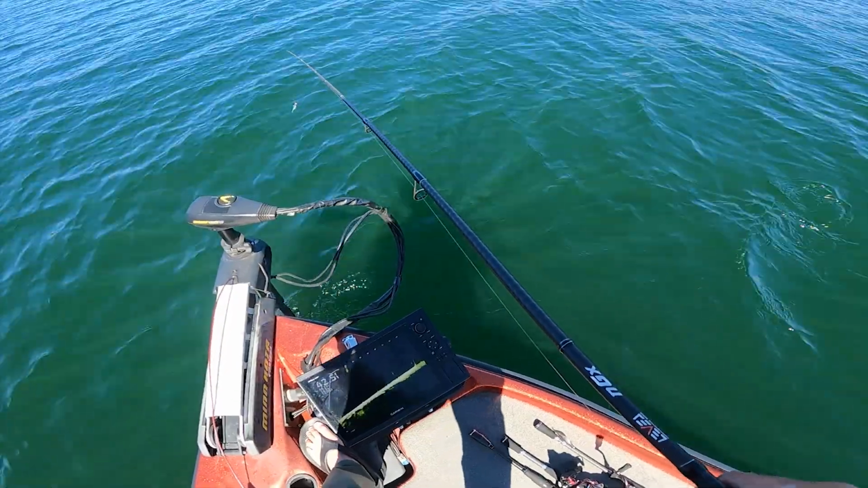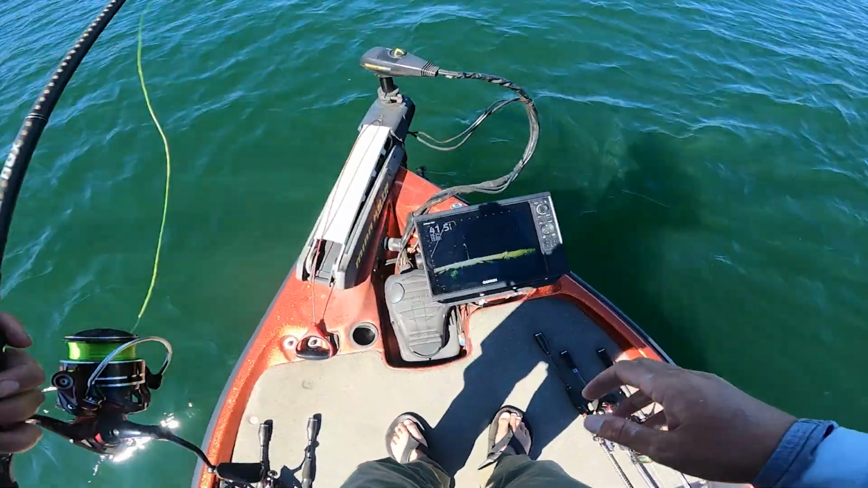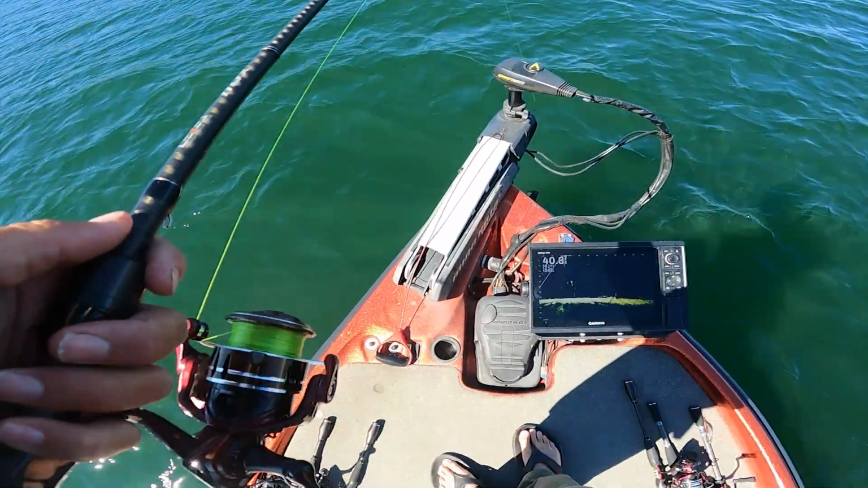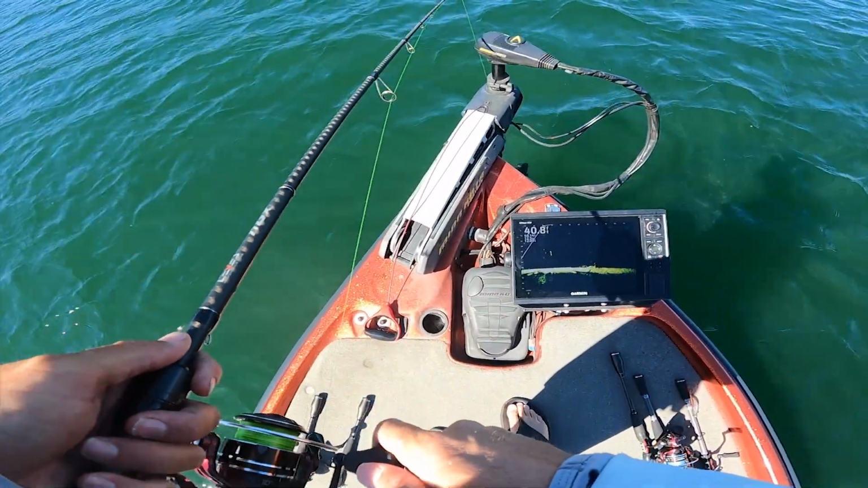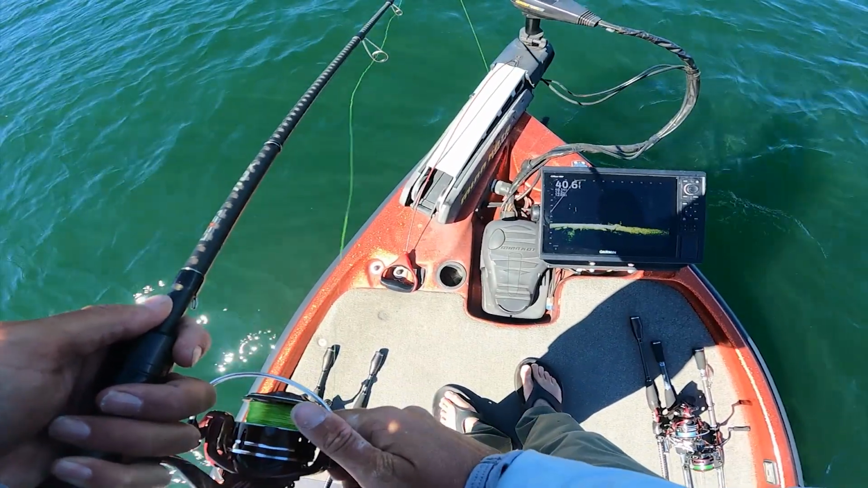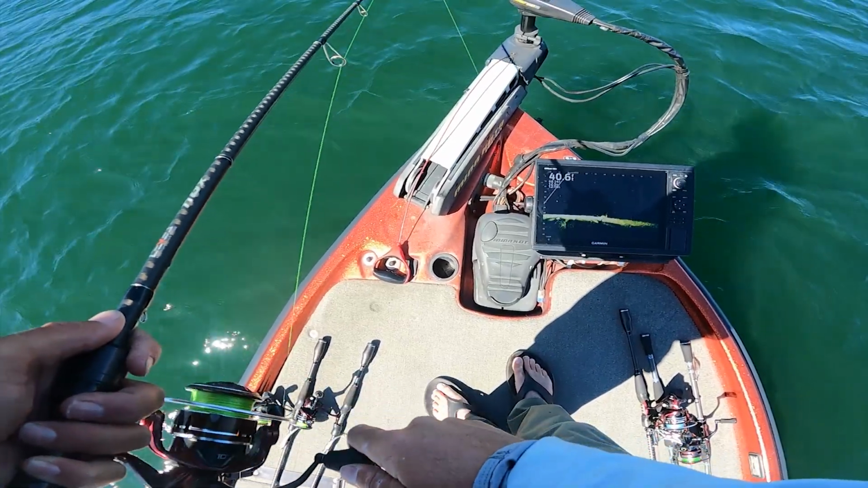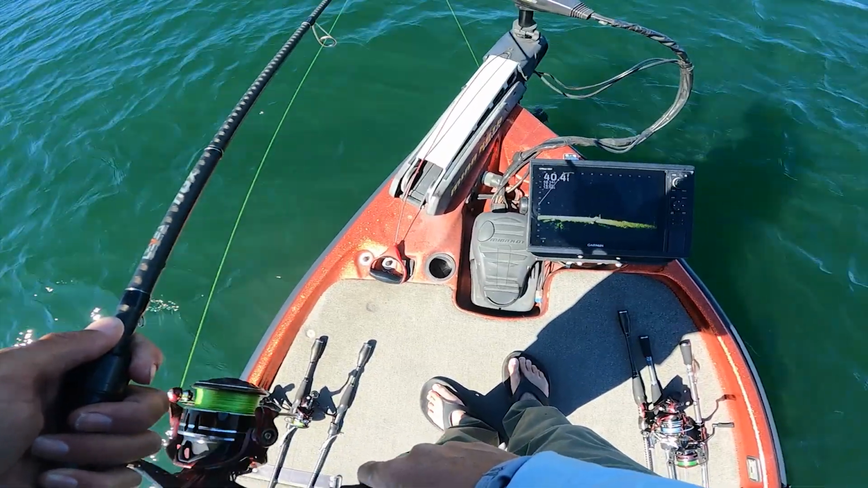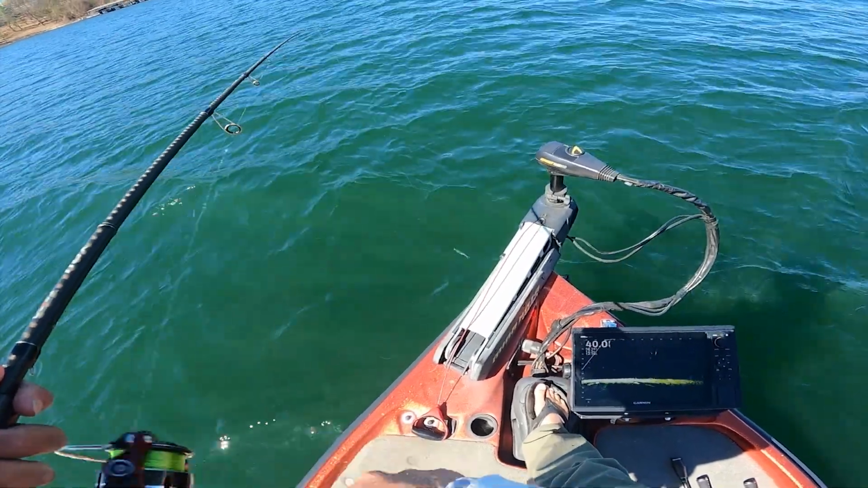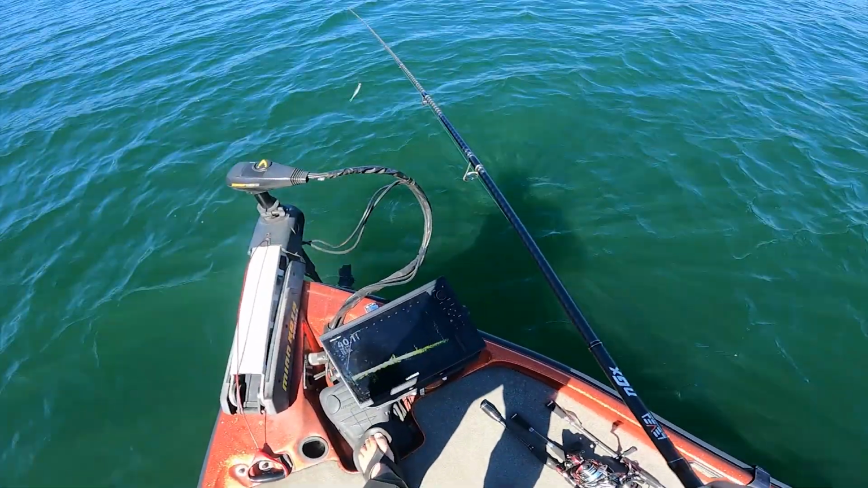It'd be really cool if we found some largemouth. Oh buddy, right here under us. There's your largemouth buddies. Don't care. I messed that up. Wasn't looking under the boat, I was looking out. I was looking further away.